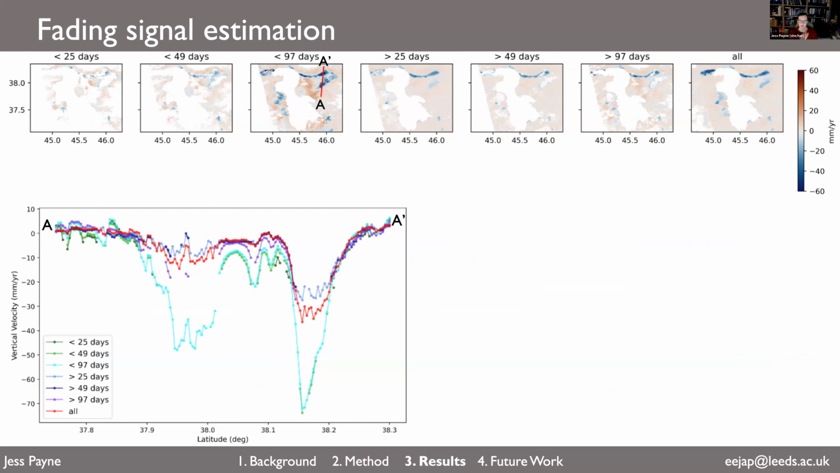So here are the results. On the top panel, you can see all the different lengths of interferogram networks in combination with the results. And on the bottom left, you can see a profile of these velocities profiled across A to A', which is shown the location of in the less than 97 days panel. So what you can see here is maybe what you expect. The greeny cyan colors are those networks with shorter length interferograms, and subsidence velocities here are quite large, so up to minus 70 millimeters a year, so vertically 70 millimeters a year subsidence.